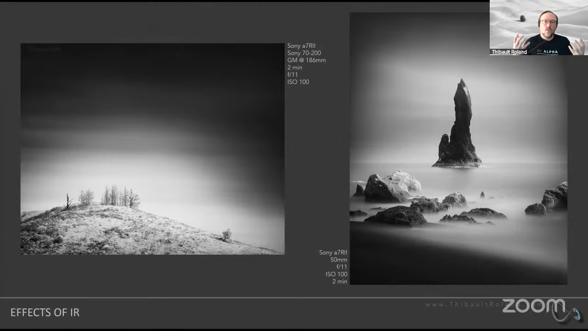This is two images. Again, I just wanted to bring out the vegetation on the left-hand side, increase the contrast in the sky. And on the right-hand side, one thing I didn't really mention, but I kind of consider it part of vegetation. Well, infrared will also bring out the contrast and details of seaweeds.